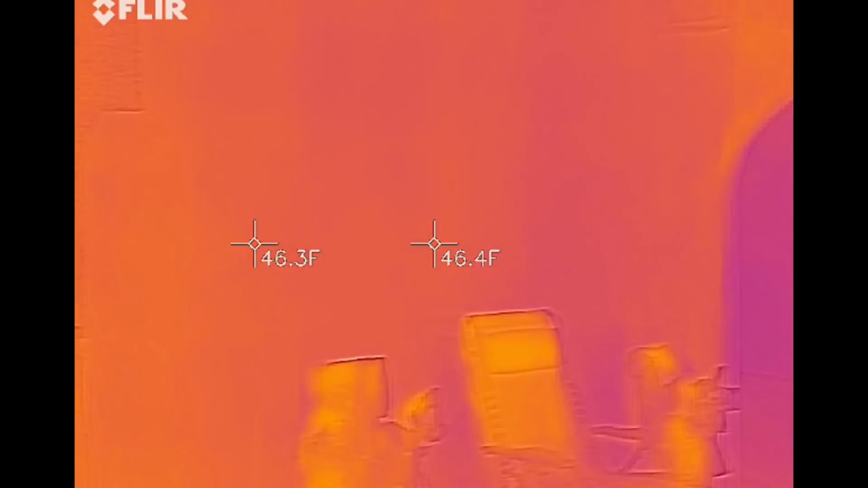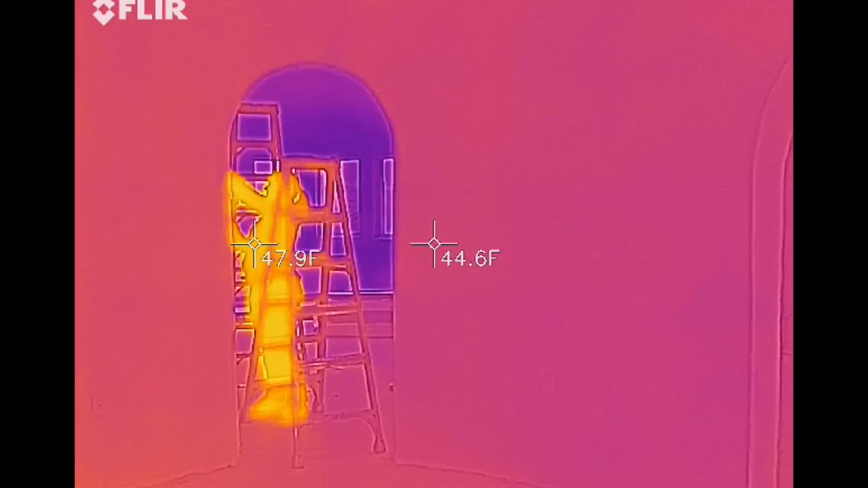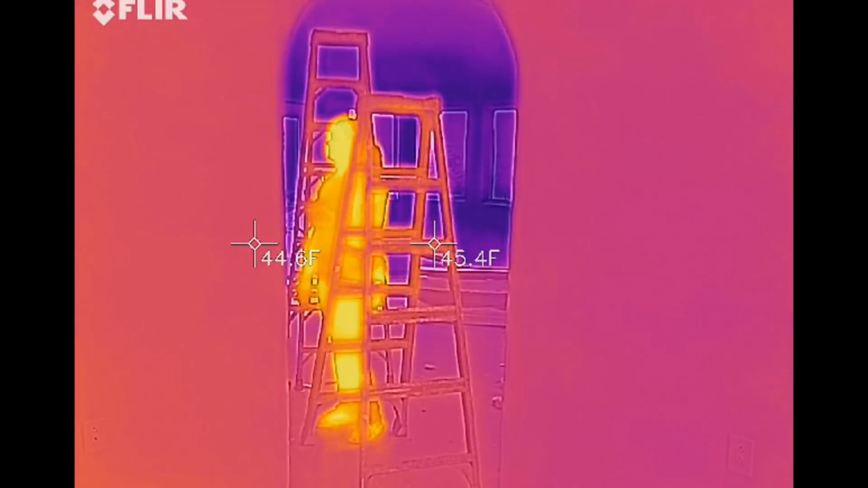See, the chairs are being heated by the fire already. Let's go check out what Sherry's doing. She doesn't like working in front of the camera.